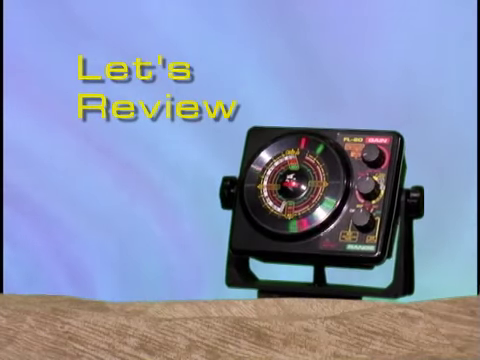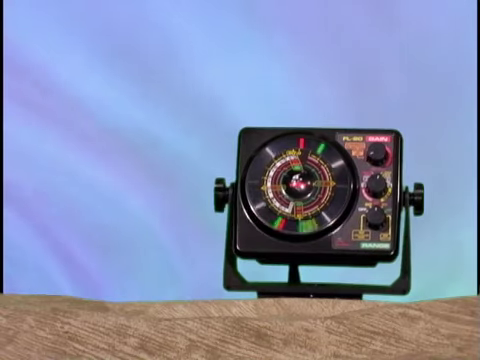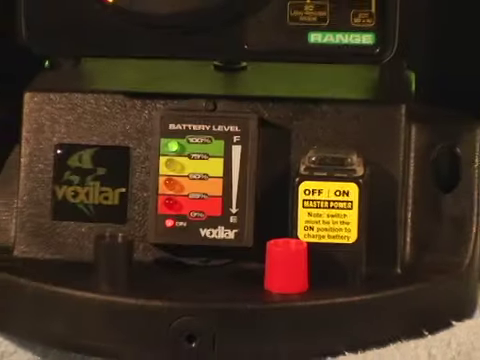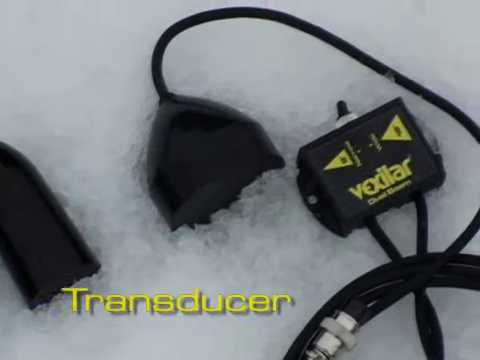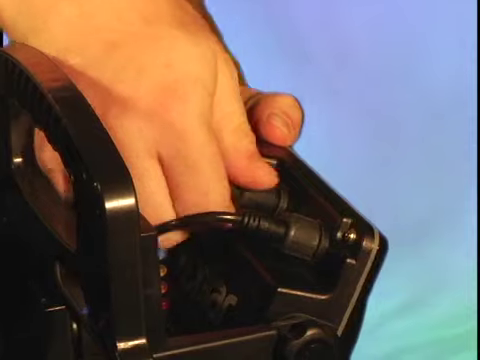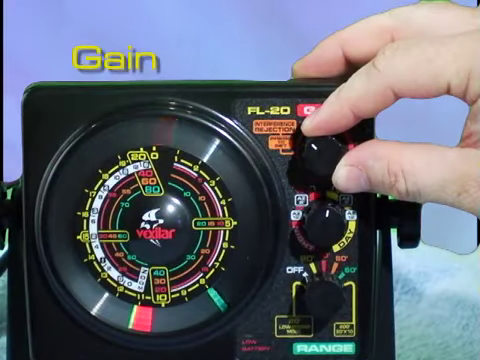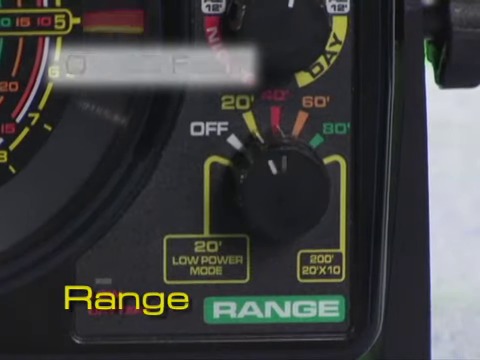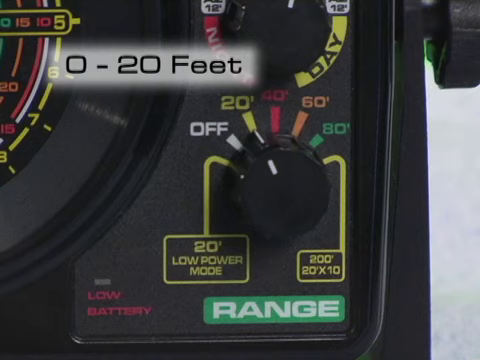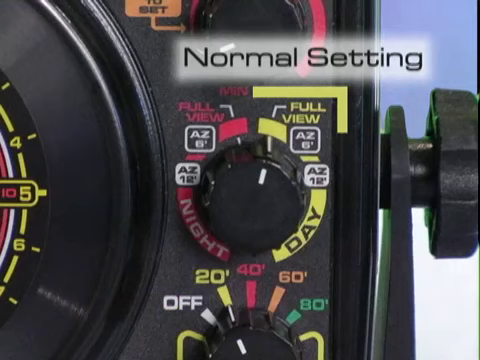Your new Vexilar flasher is sure to give you many hours of great fishing fun. Just remember these basic steps we've talked about today. Battery. Make sure you have a full charge and good connections. Transducer. Make sure your transducer is in good condition and properly connected. Gain. Keep the gain low. Only turn the gain up when you need to. Range. Always use the shallowest range you can for the best resolution. Mode. Use the day full view normally and other modes when desired.